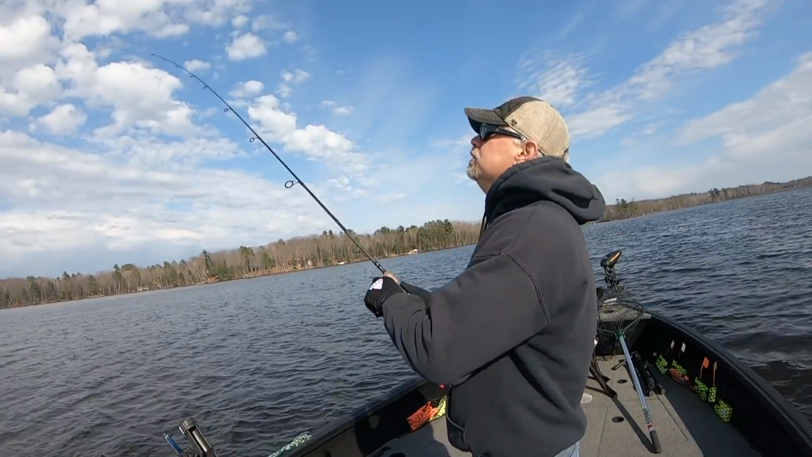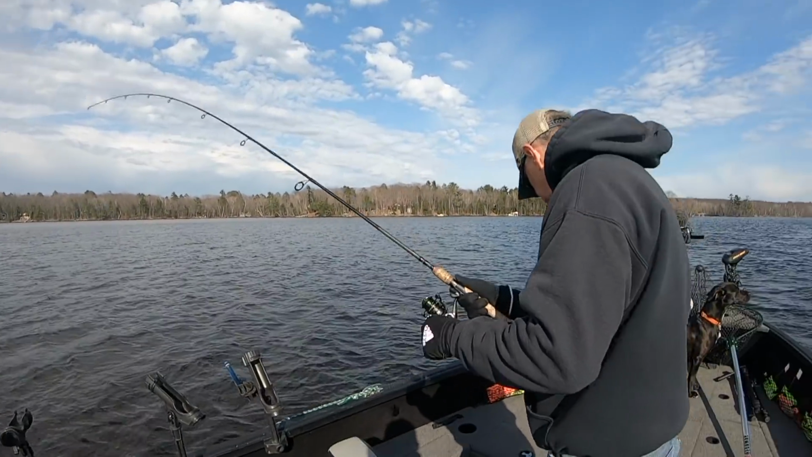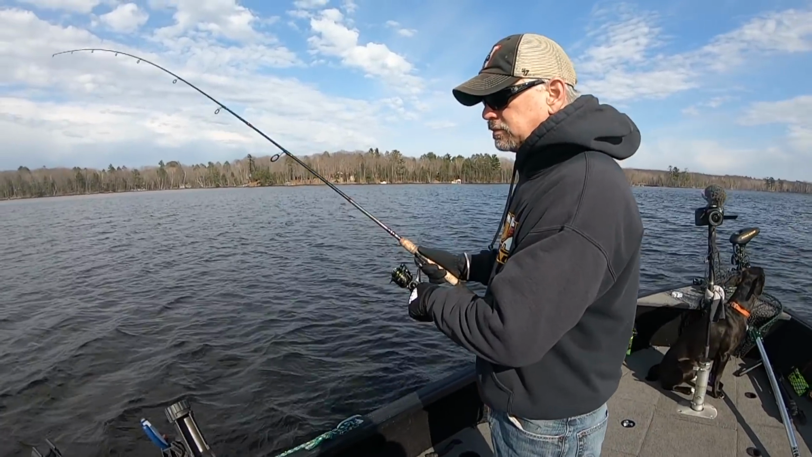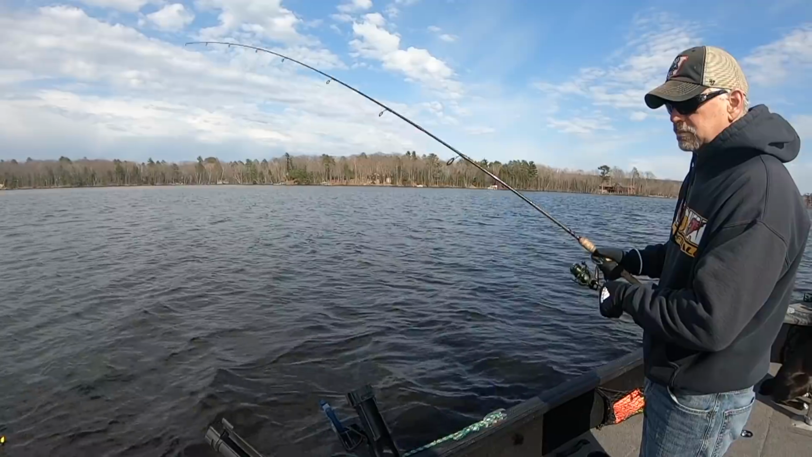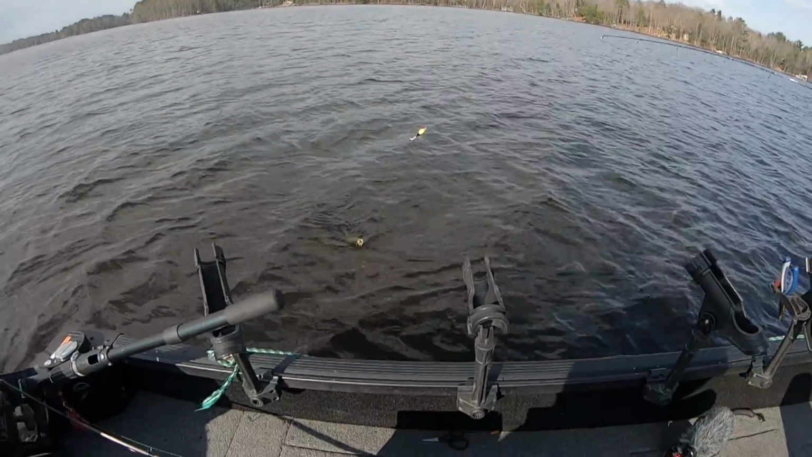Hooked up. I was actually just resetting the bobber, and bobber down. Definitely a few fish around. Nothing crazy, but some days you just have to work a little bit harder for them. Decent one there. For keeping them, it'd be a solid one.